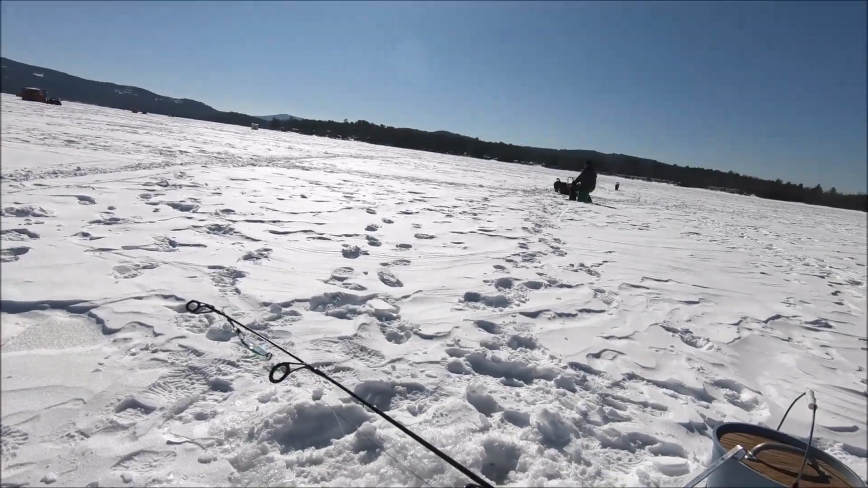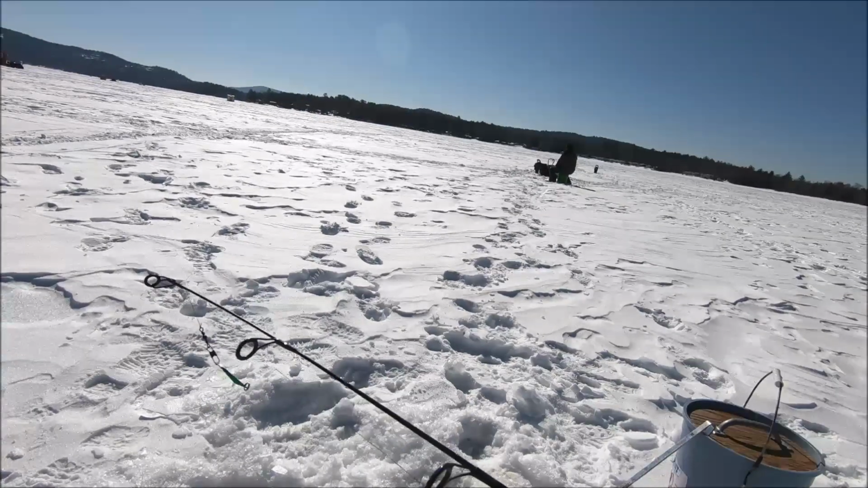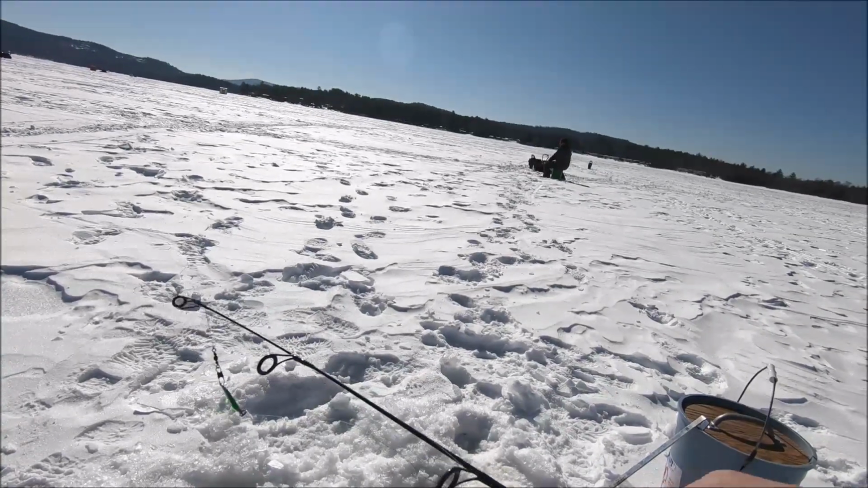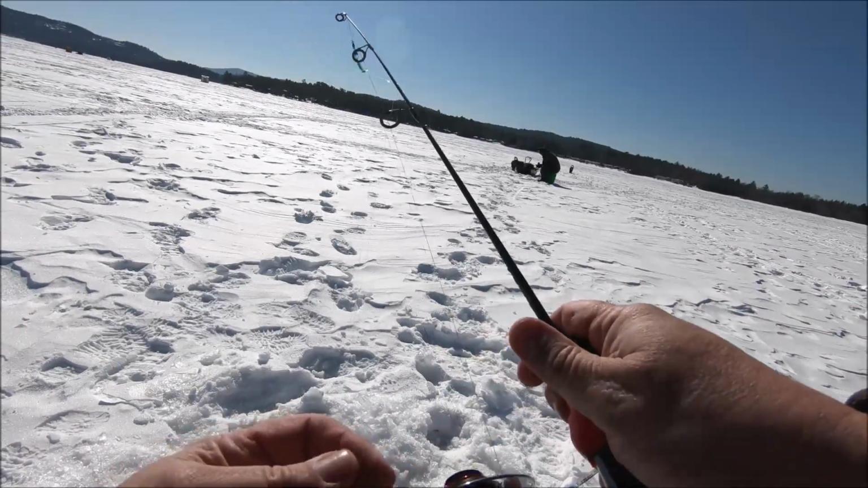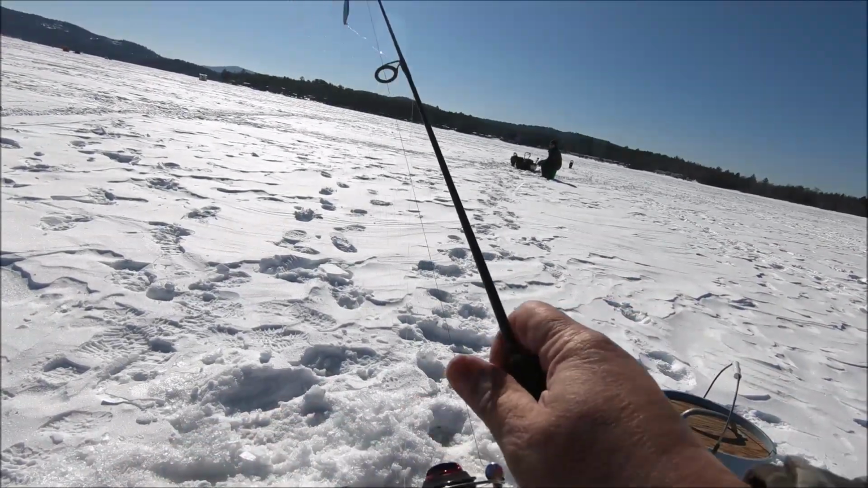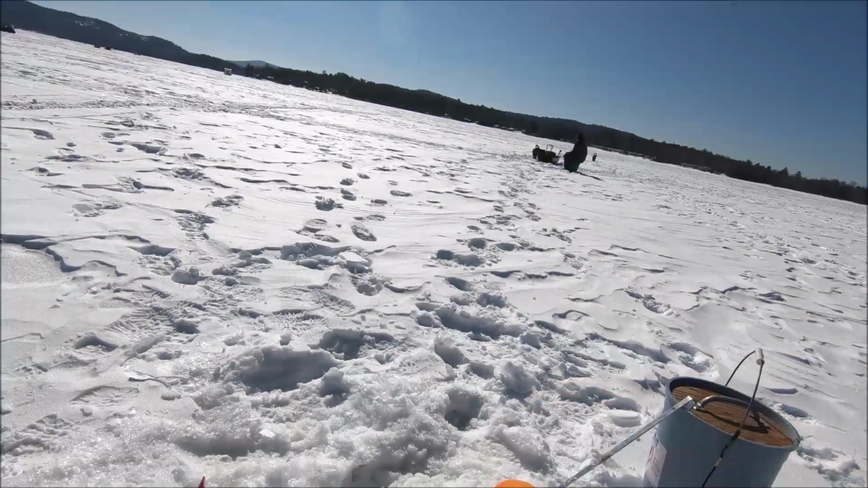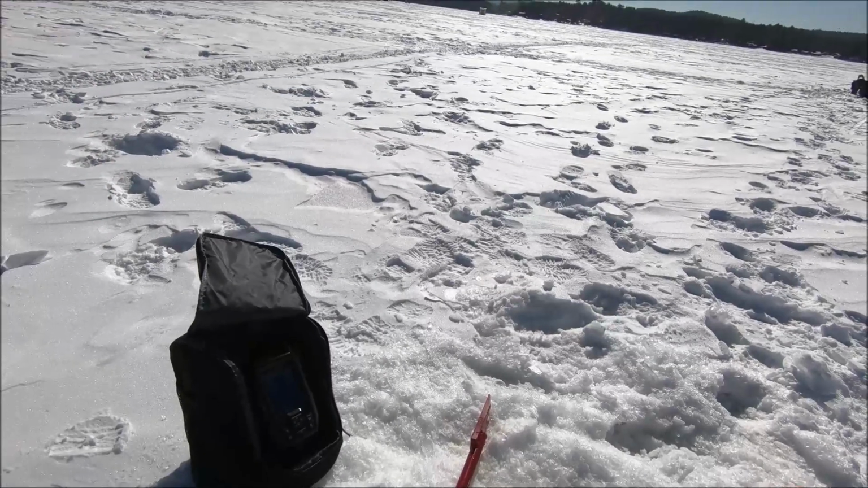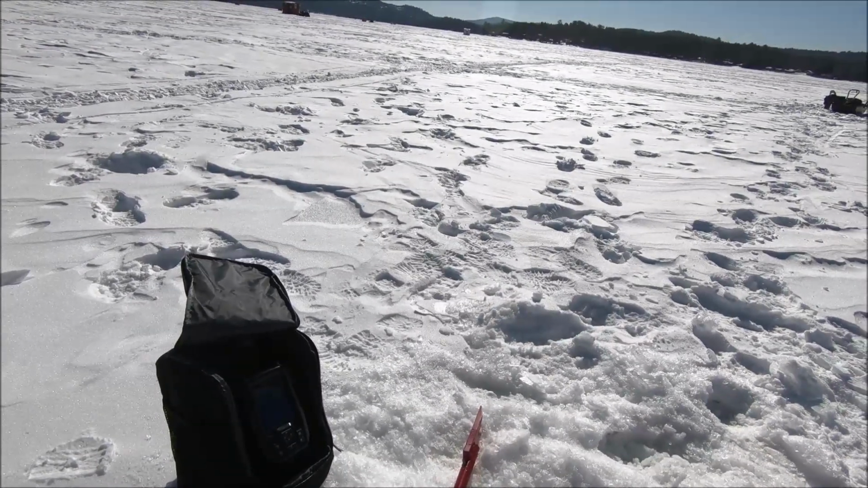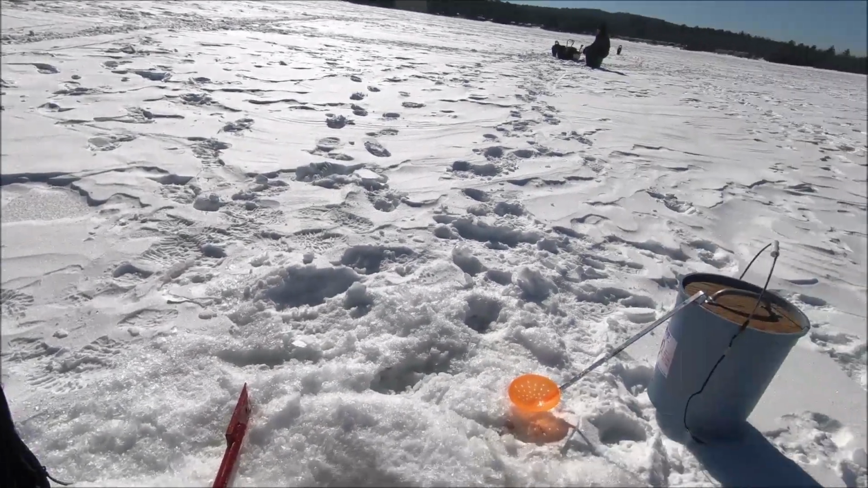We got 2 tip ups out with good sized shiners, and I'm gonna use this, kind of like a jig and wrap. There goes my jig headed to the bottom. Boom, I'm at the bottom.